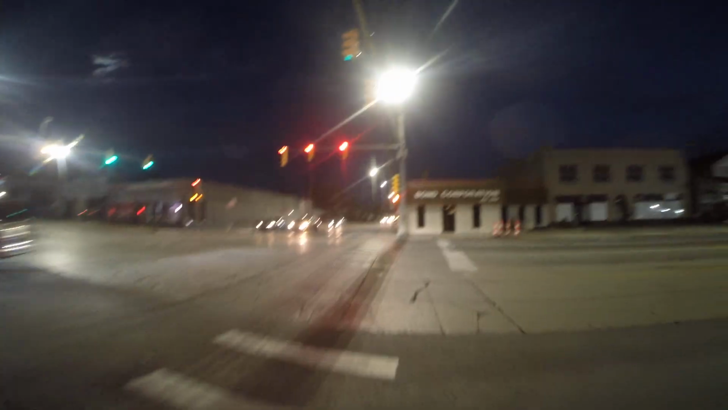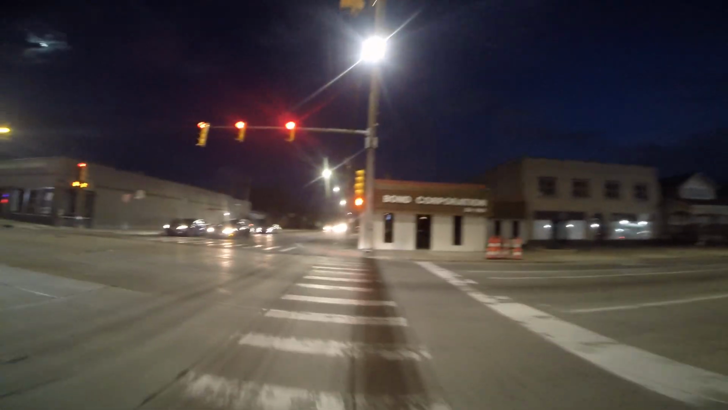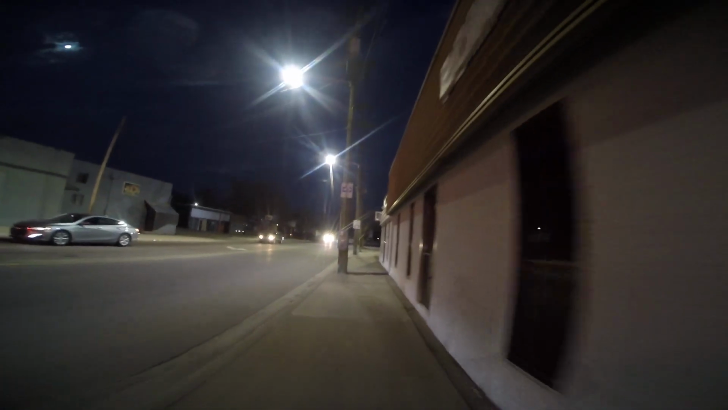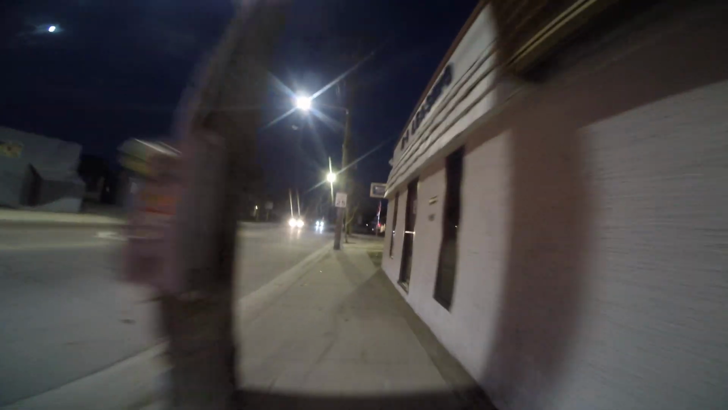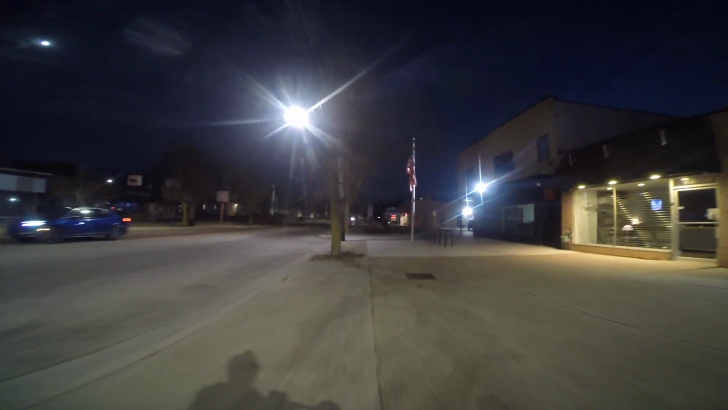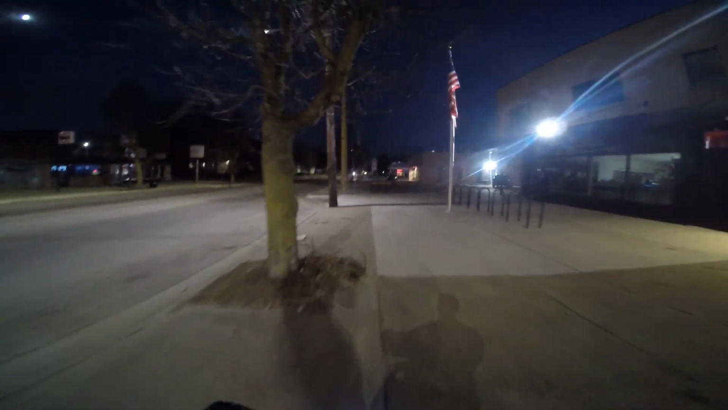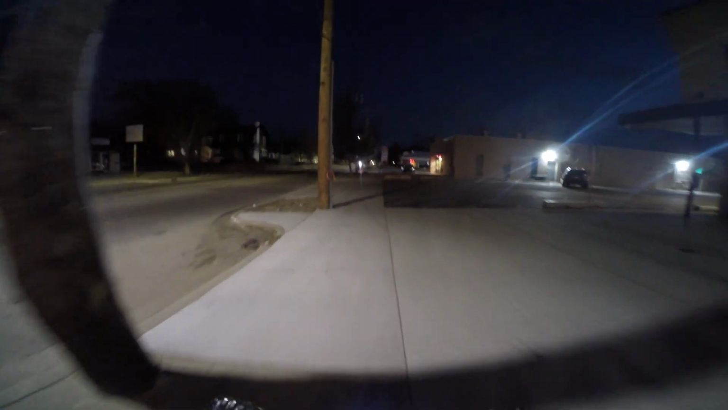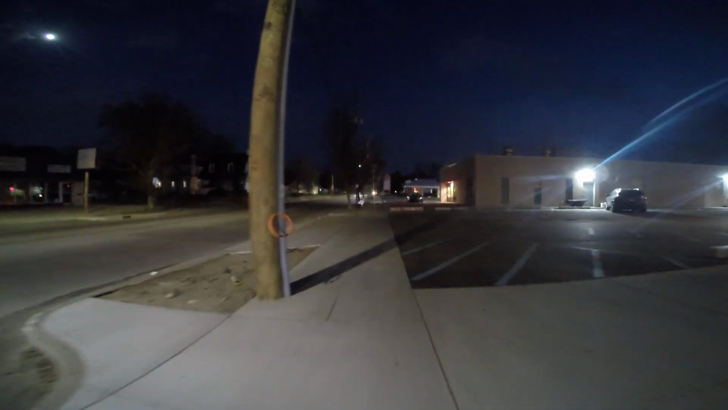I'm so used to the controller just running my power, and I don't really have very much throttle control on that other controller. So now I got better throttle control. I could even steady at like 5, maybe even 3 miles per hour. Let me see if I can get it for you guys. Oh yeah, look at that. 5, steady 5.